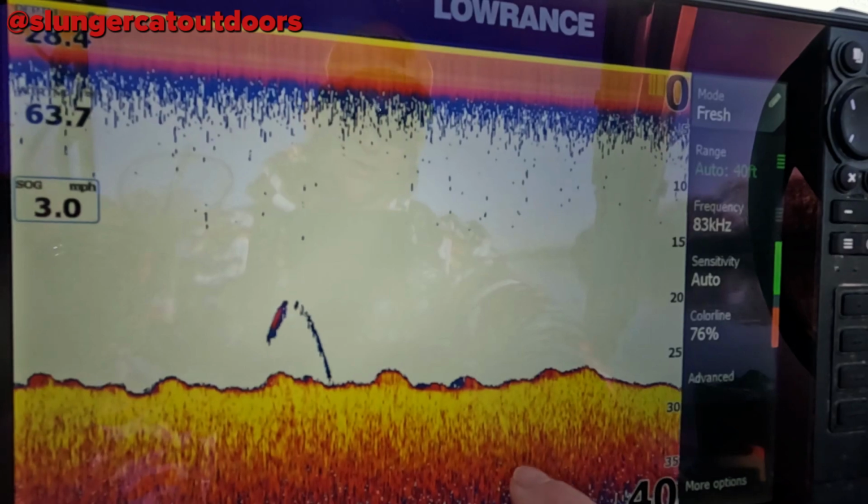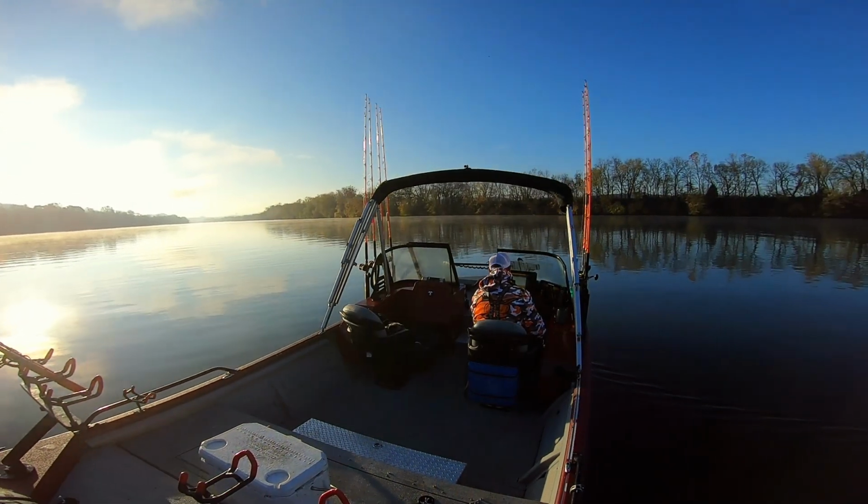All right, folks, if you struggle with understanding or really knowing what you're looking at on your sonar, today we're going to take a look at this bank behind me. We're only going to use traditional sonar, which is 2D sonar, to help you guys understand each process more thoroughly and show you guys what I'm looking at whenever I look at my 2D. Let's get to it.